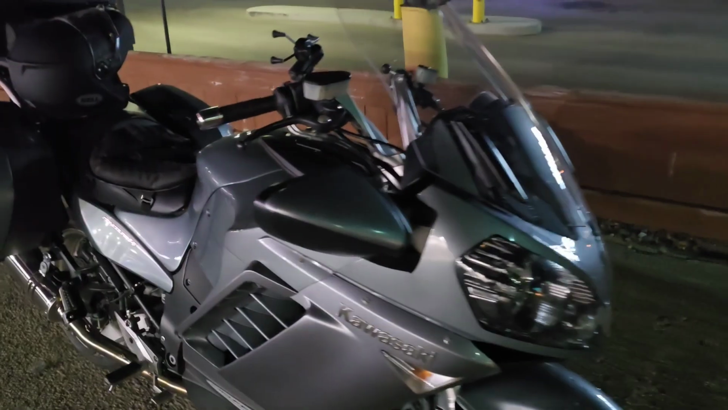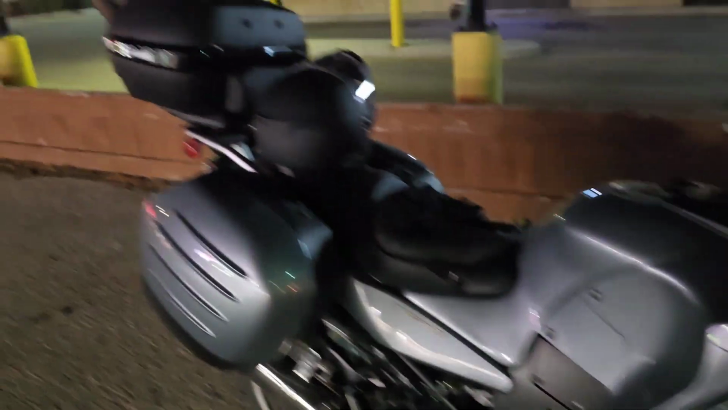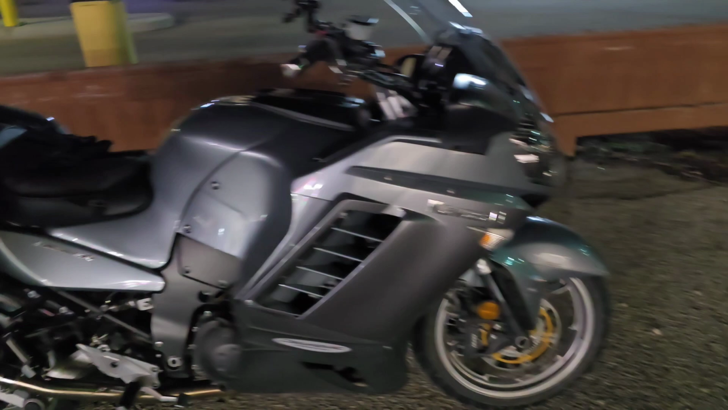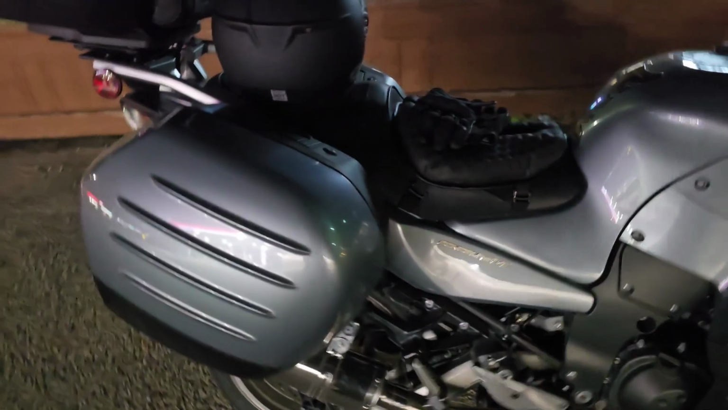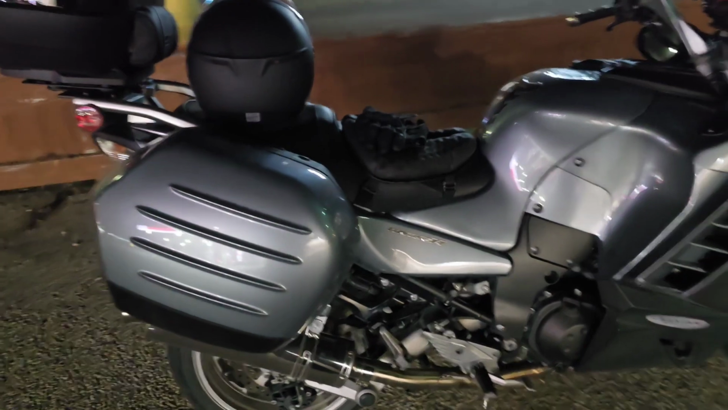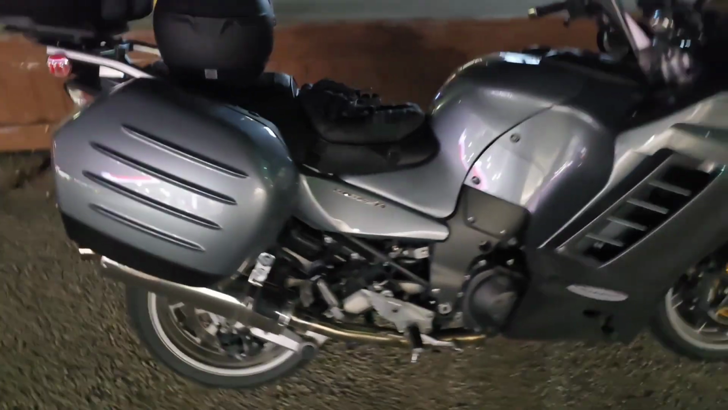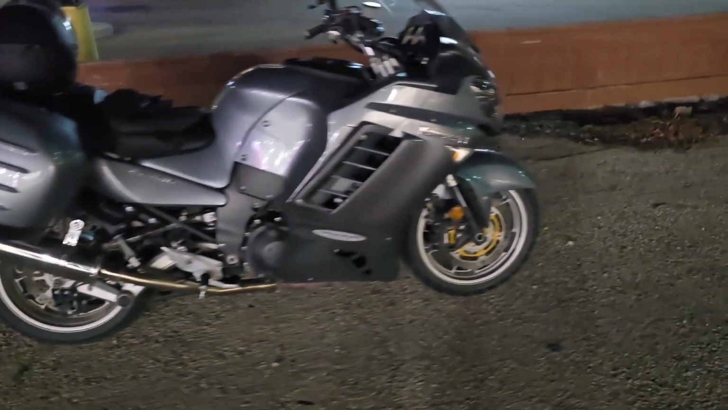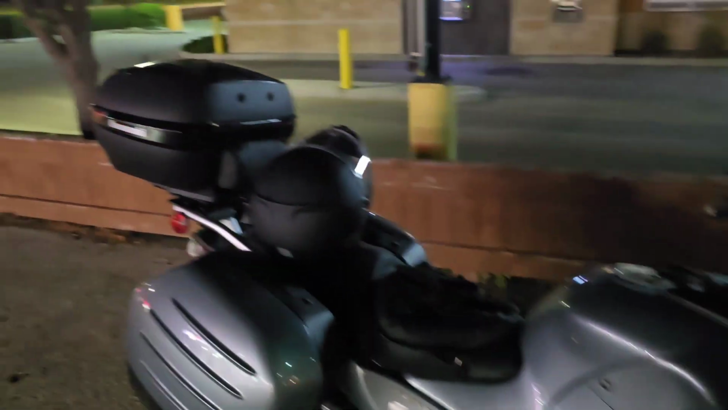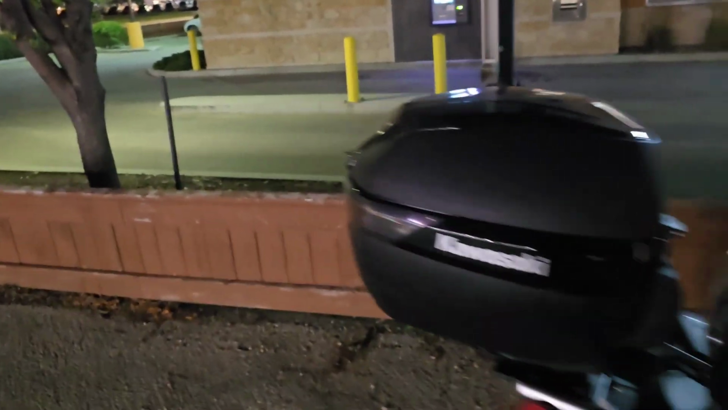And while I'm doing that, I'm going to talk about this thing here, my 2008 Concours 1400. I've had this bike a couple months now. I've put about 5,000 kilometers on it, which is pretty impressive considering I don't have a ton of time. And there it is with the top box on it. Top box is perfect for size. You can put a couple of helmets in here.